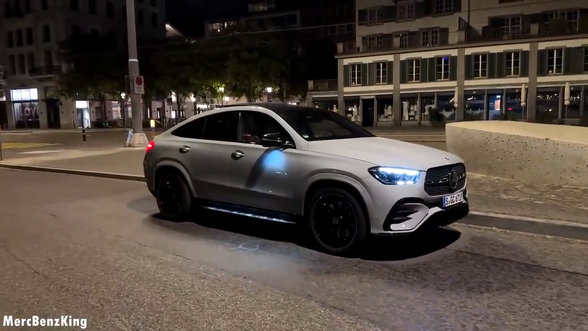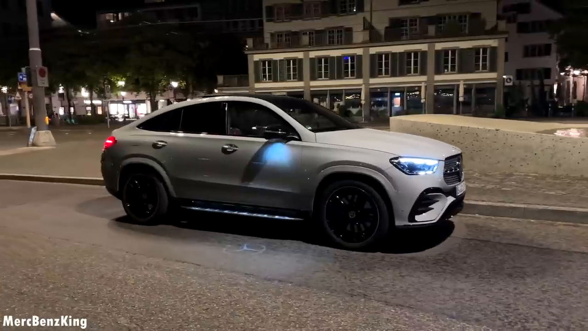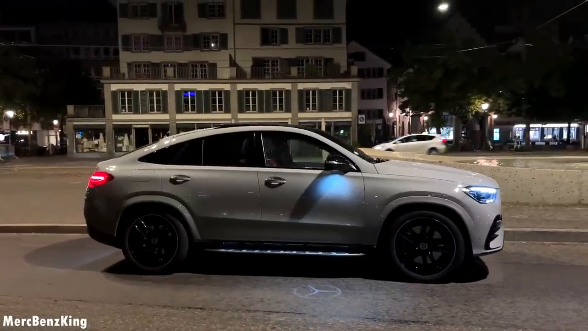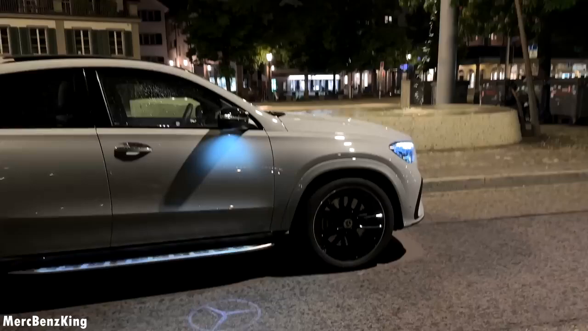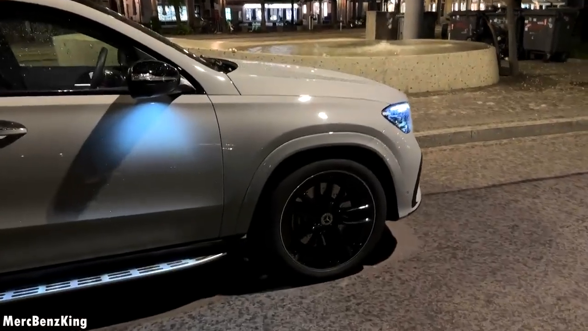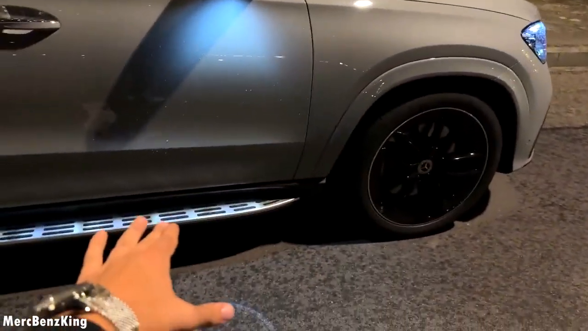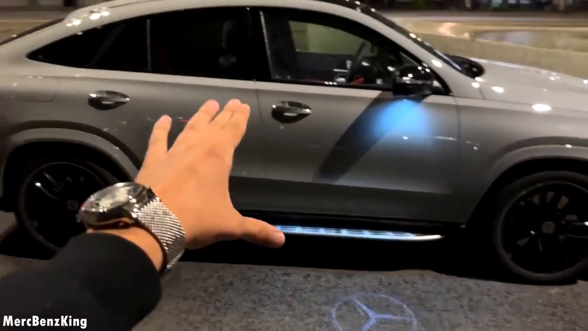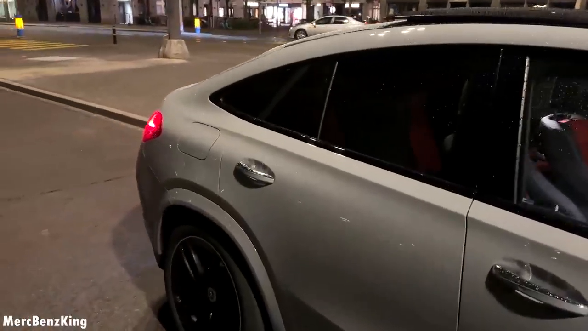I already mentioned the beautiful alpine grey exterior color. It really suits this GLE Coupe, also with the black rims. Let's have a closer look. I love the fact that the wheel arches are also in the body color. We have the side step, which gives it an SUV style look. And just look at the very broad shoulders right here.